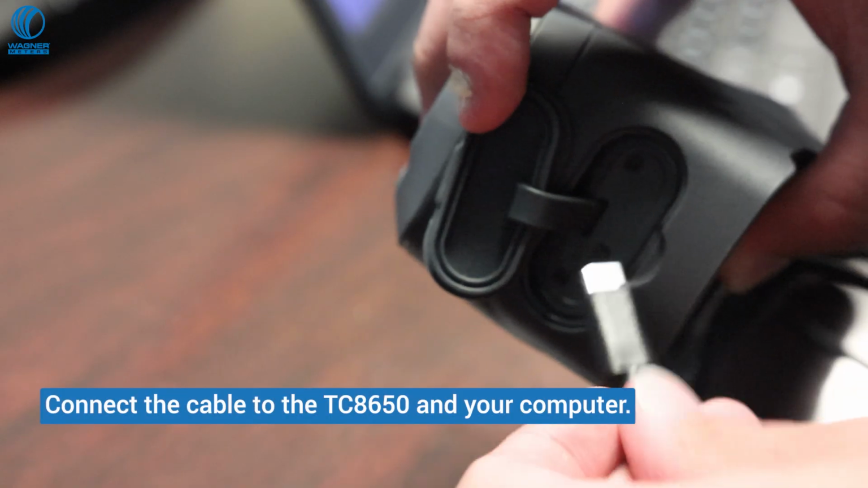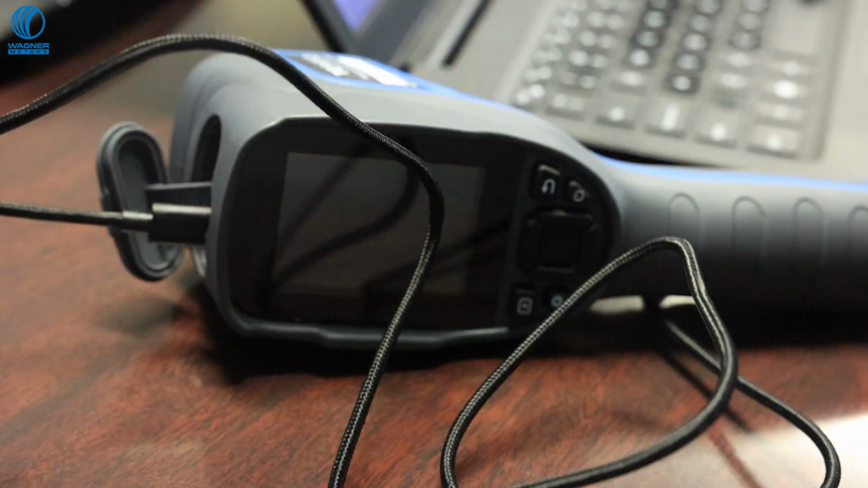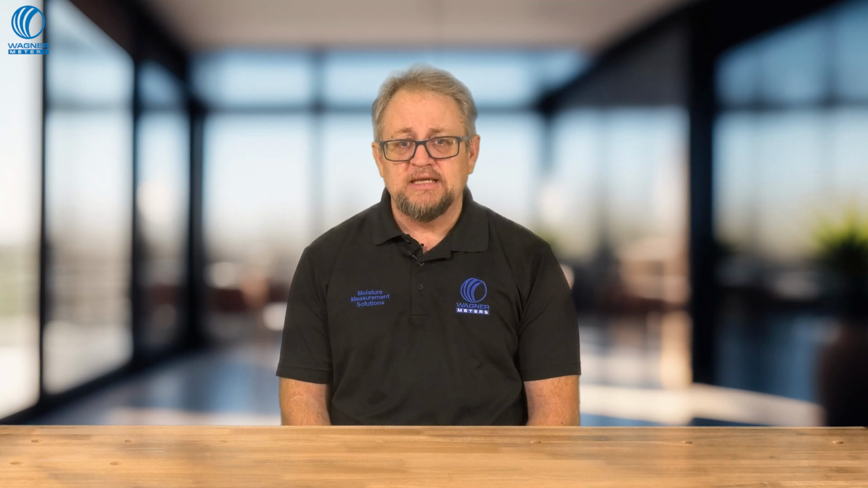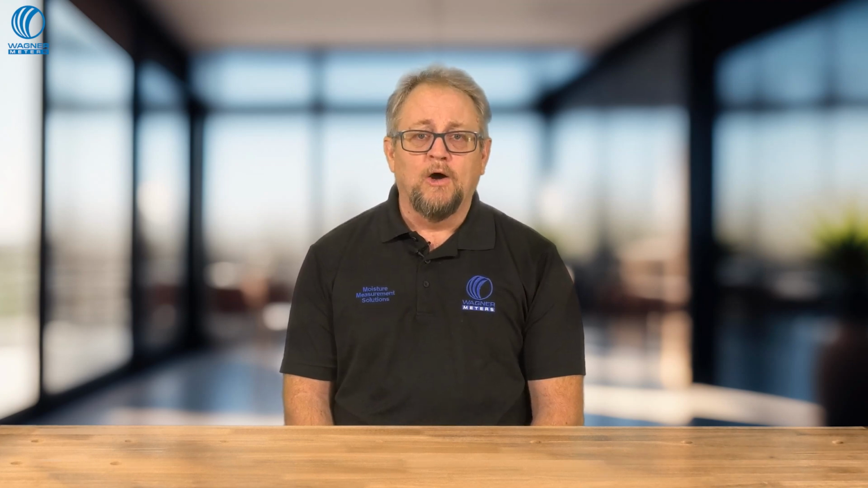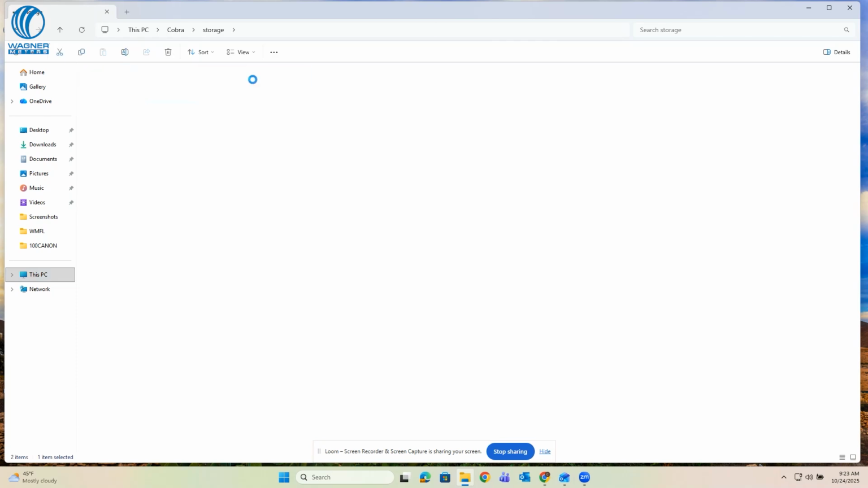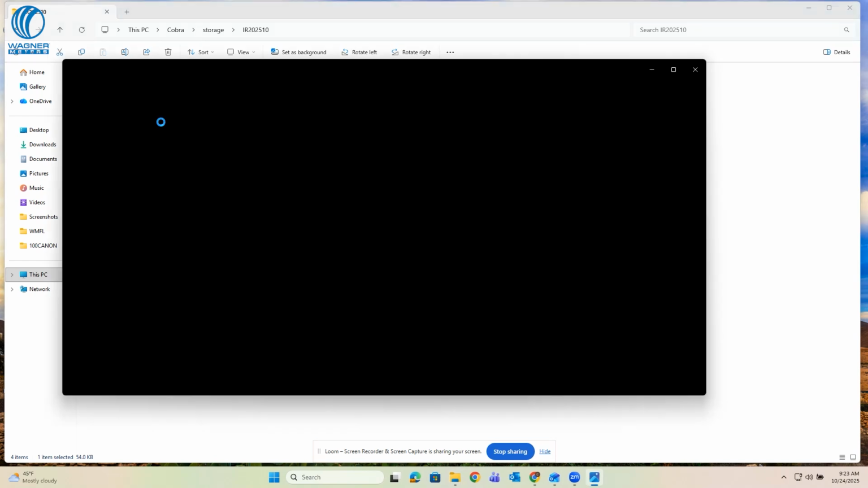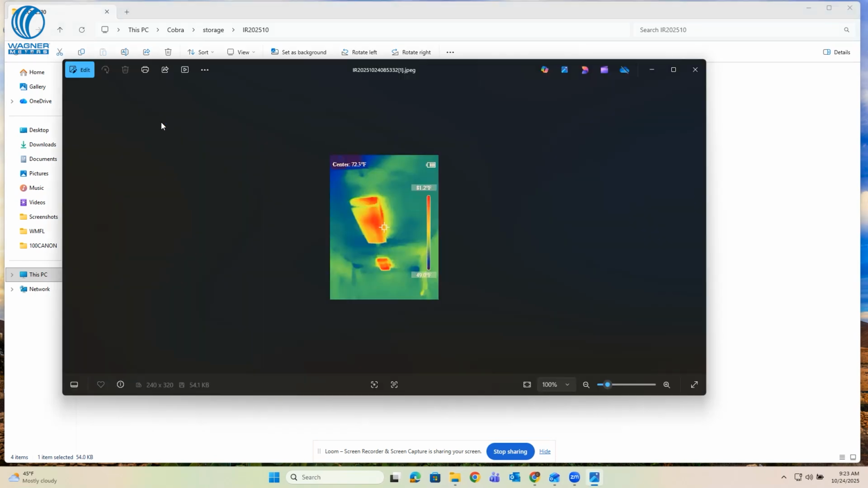To transfer and save your images to the computer, use the included USB Type-C cable. Connect the cable to the TC8650 and your computer, and once they're connected, your computer will automatically recognize the device as a removable drive. Open the folder labeled DCIM to access your saved photos, and from here, you can drag and drop your thermal images to any folder on your computer for documentation or reporting.